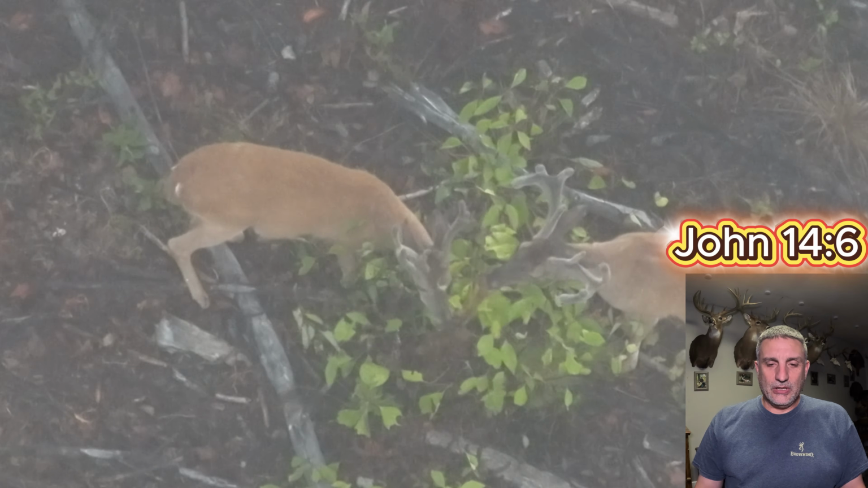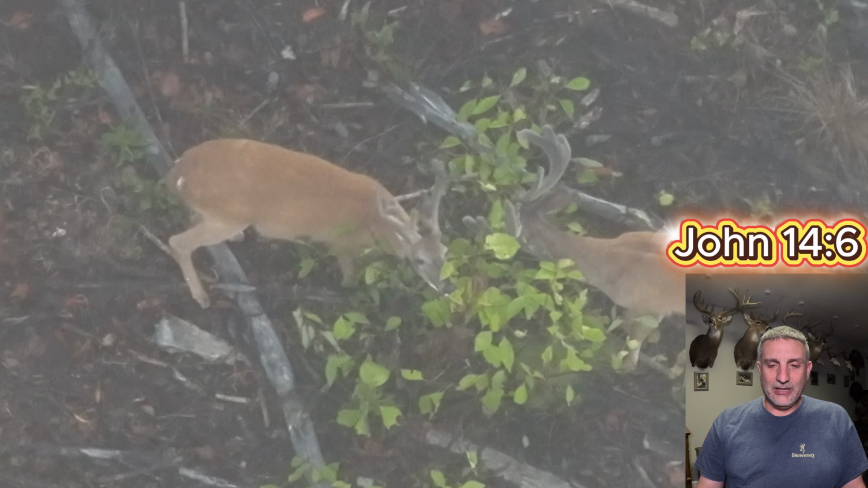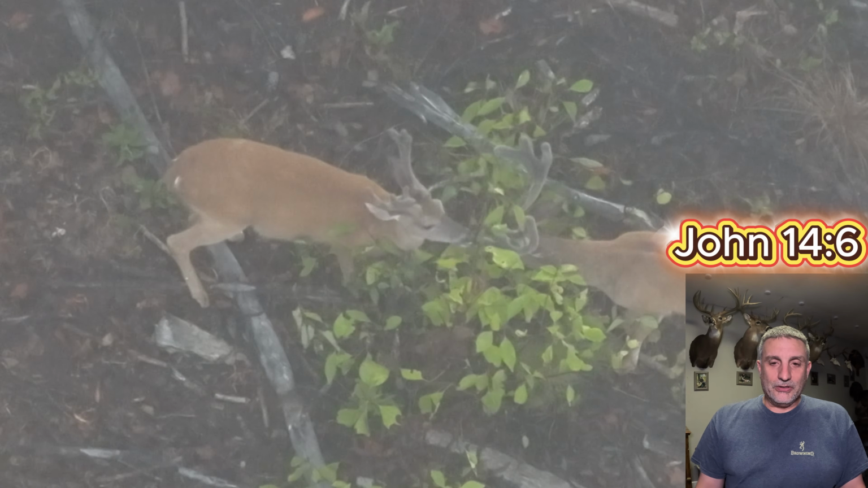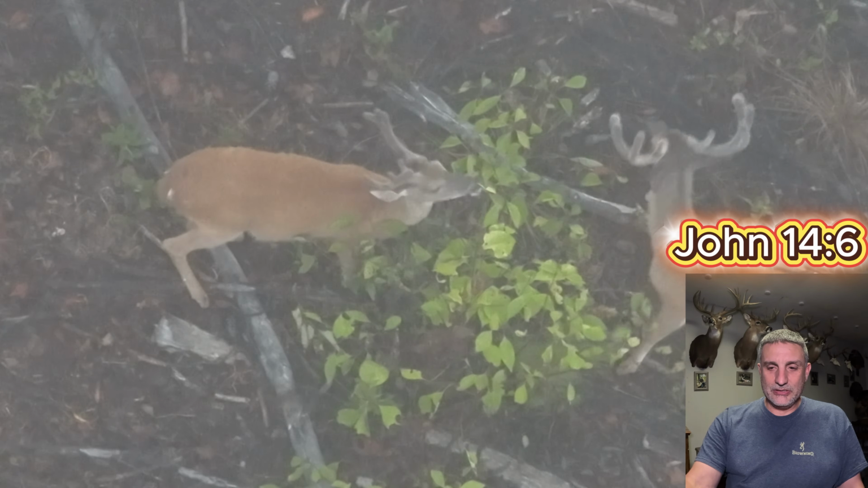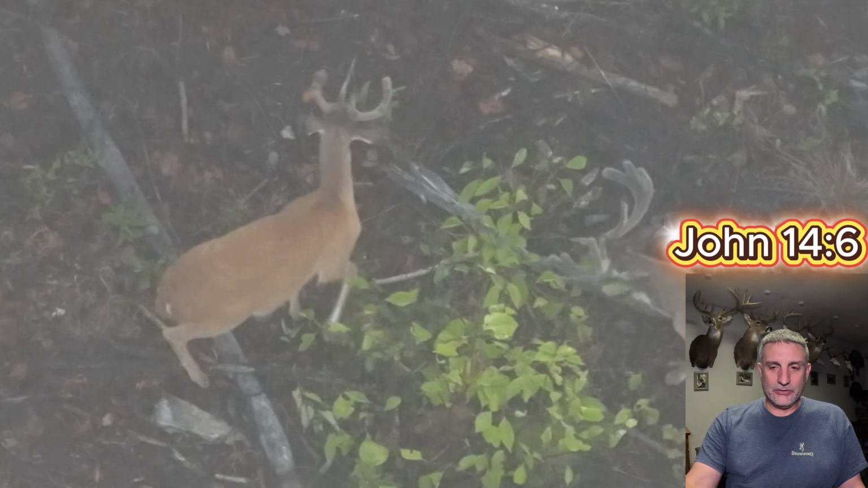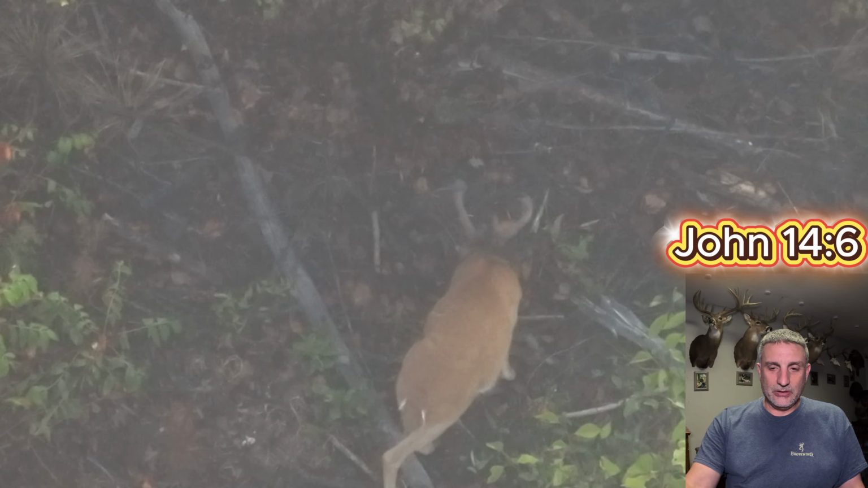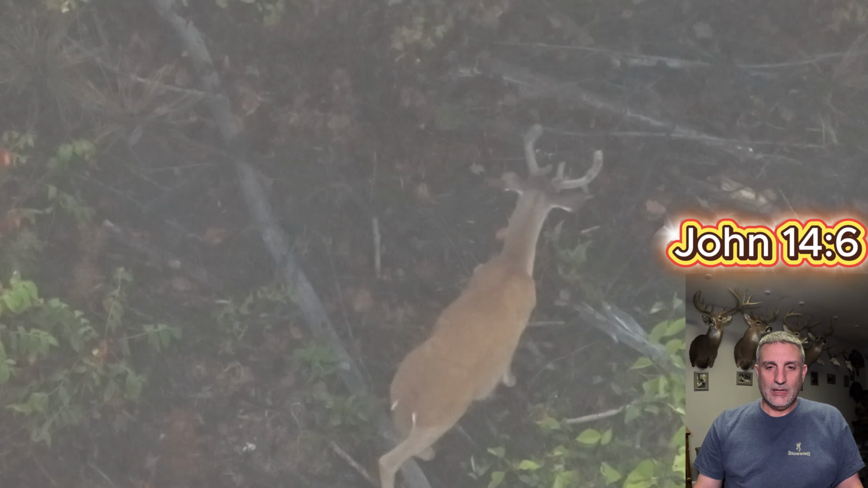They feed for just another second or two, and then you'll see them start walking here in a second. But you can see the really stark difference right here in these 2 bucks. I mean, you got this one on the right that's got a lot more mass, body-wise, rack-wise, and he's a giant compared to this, what I'm calling probably a 2 or 3-year-old buck. And you see his little antlers just kind of come together.